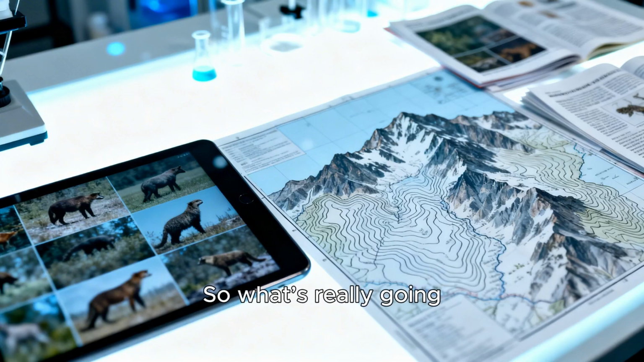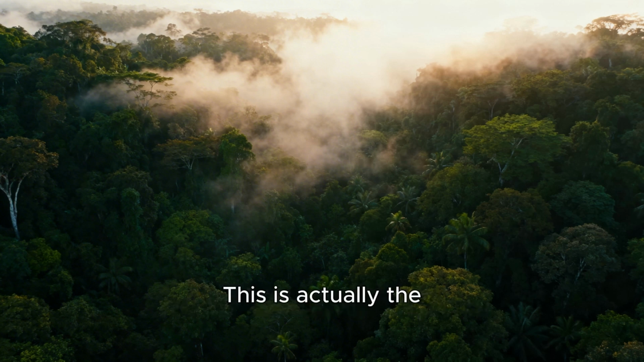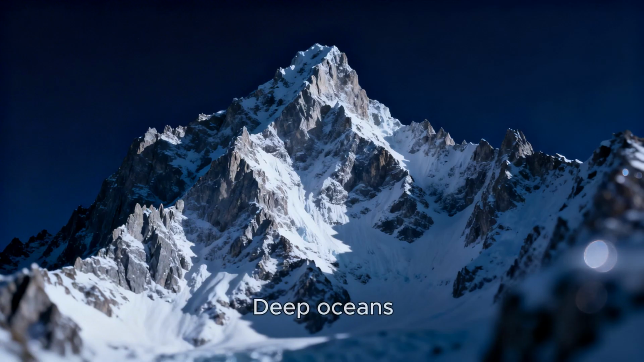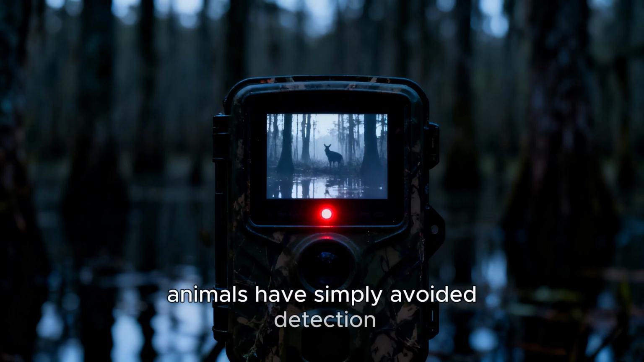So what's really going on? There are three main explanations experts are looking at. The first, undiscovered species. This is actually the most likely. Every year, scientists discover thousands of new animals. Deep oceans, dense jungles, remote mountains, places humans barely reach. So it makes sense that some animals have simply avoided detection. Until now.